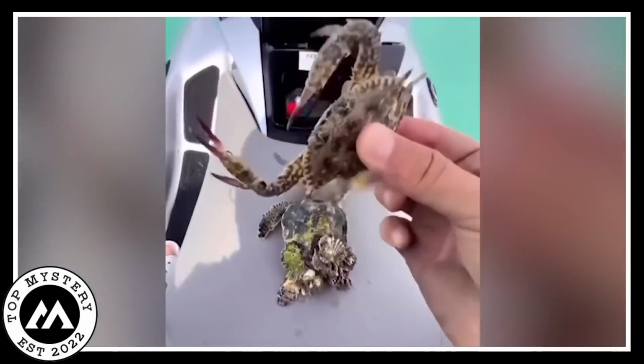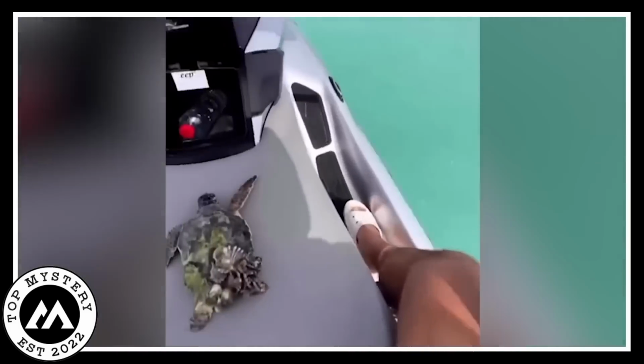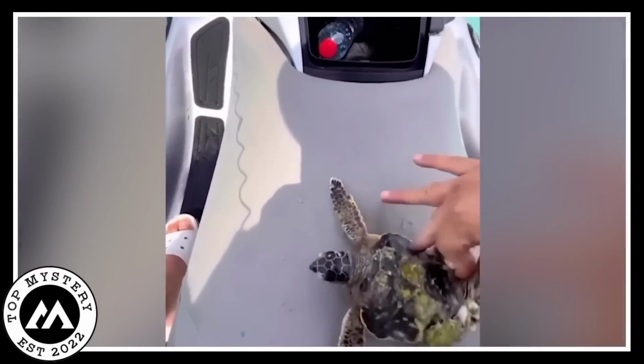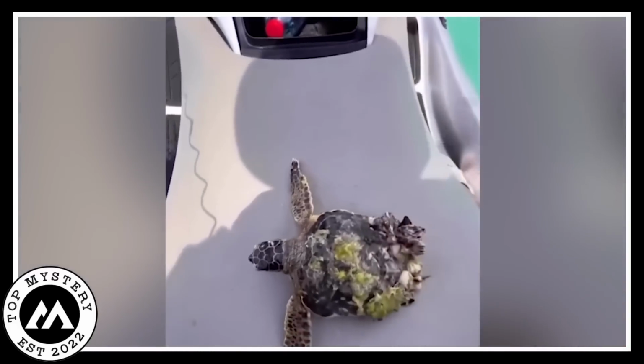With gentle hands, he started removing the pesky crabs from the turtle shell one by one. The camera caught every detail of the man's focused expression and the tiny crabs scuttling away.